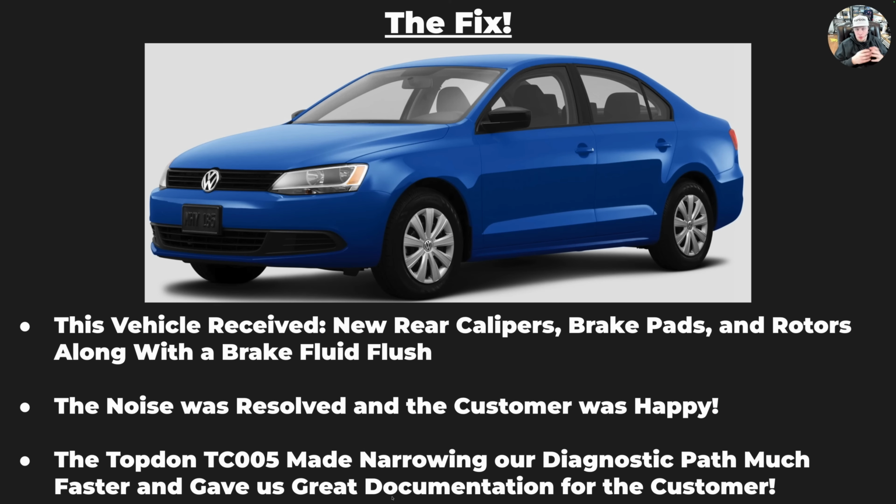We did check the lever arm on the rear brake calipers and found the left rear was binding. When we actually took the wheel off, it had not fully returned, which was what was causing the brakes to drag in the left rear. We didn't get a video of that, so apologize there. We did check the e-brake cables to make sure those were moving smoothly and they were completely fine.